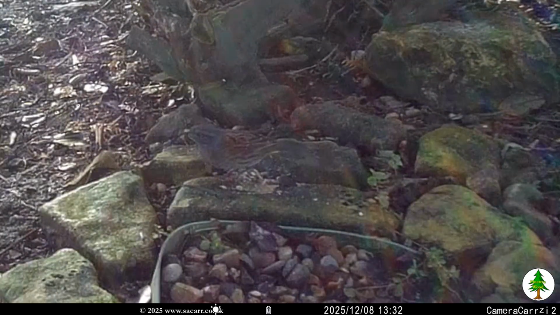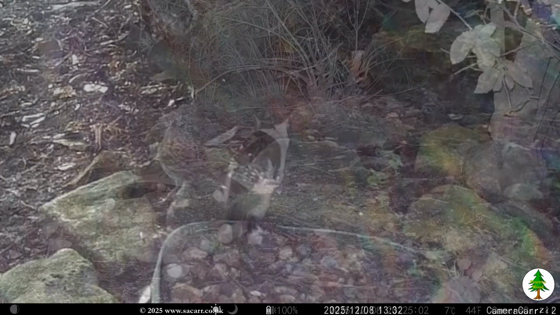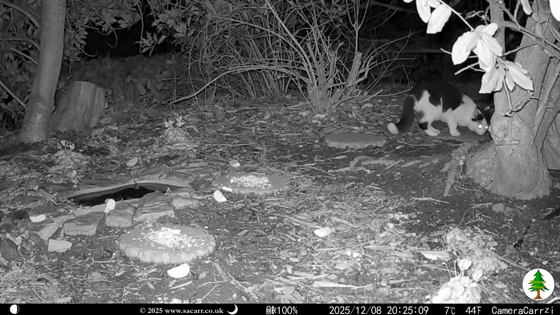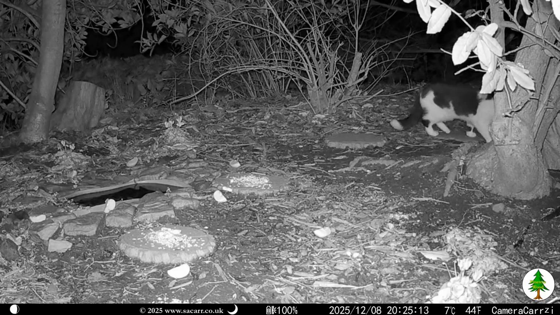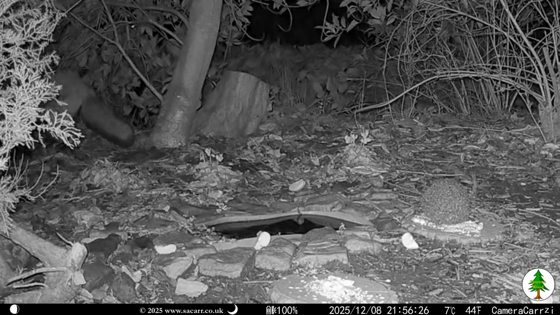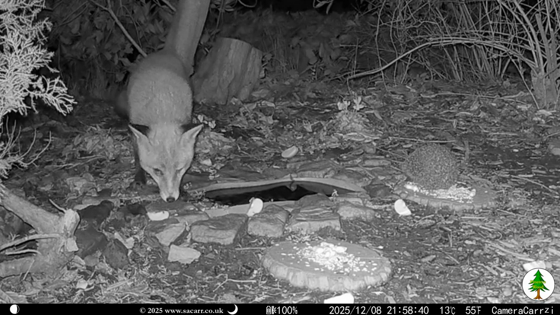The area went quiet after 1:30 that afternoon, and there were no more daytime captures. Tips the cat passed through at 8:25 that evening. Everything was quiet again until just before 10. That's when the camera caught Cherry and Ginger together again. Ginger was after the apples and peanuts I'd left out.